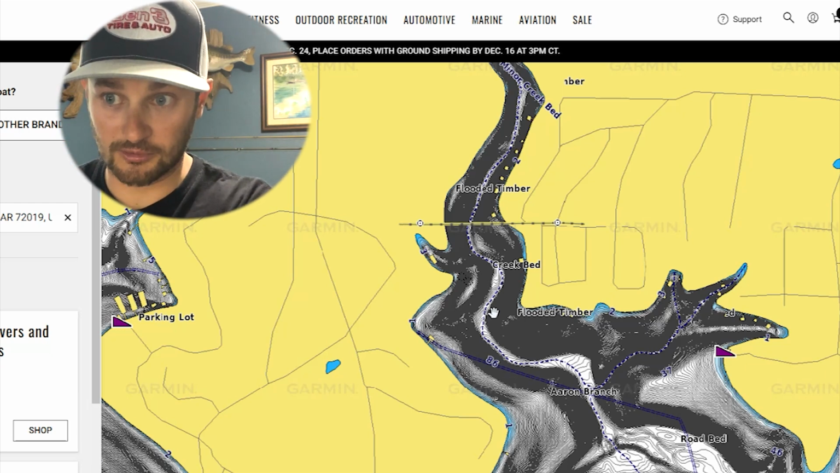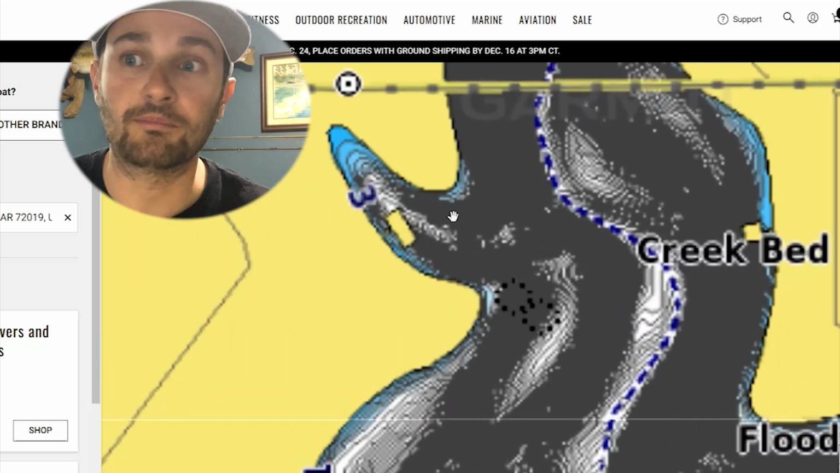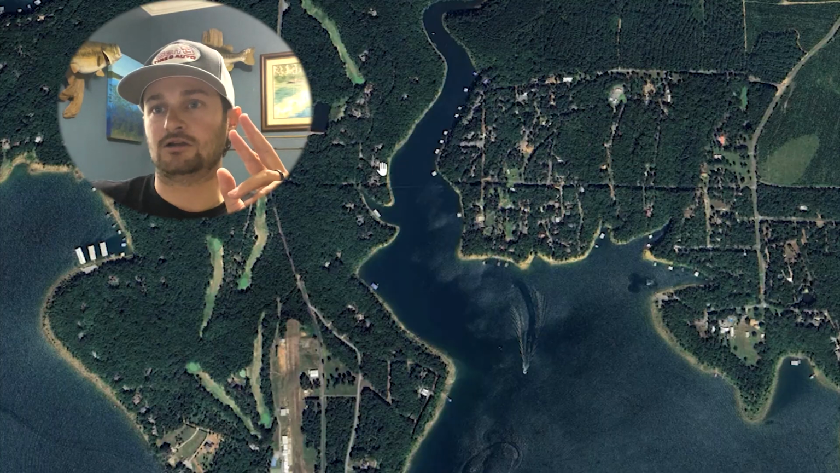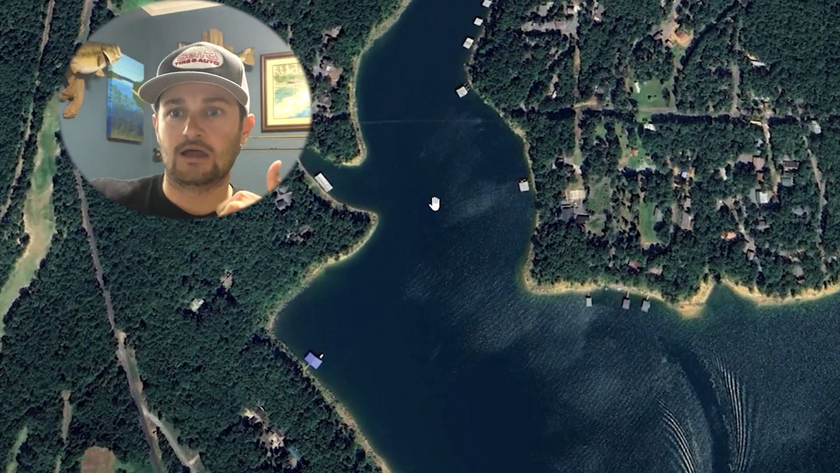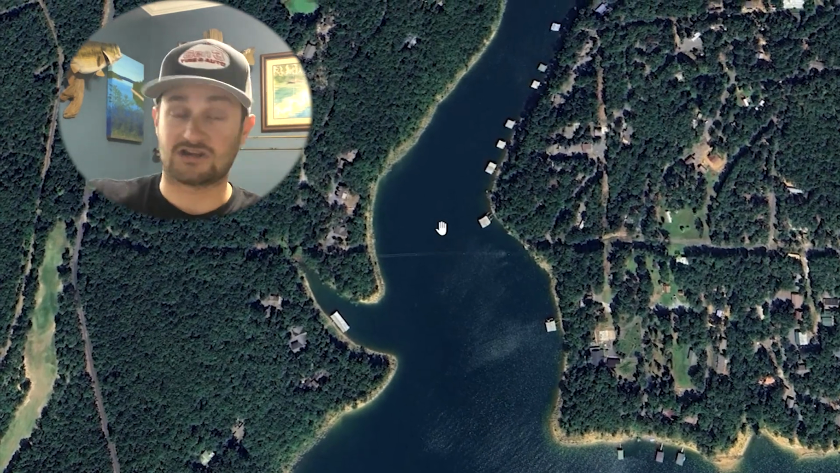I know there's timber because it shows flooded timber. This lake has timber. I love fishing timber. And there's like one point right here with the drain. That's one thing we did when we got in this creek: we found the bait fish, and I was like, voila.